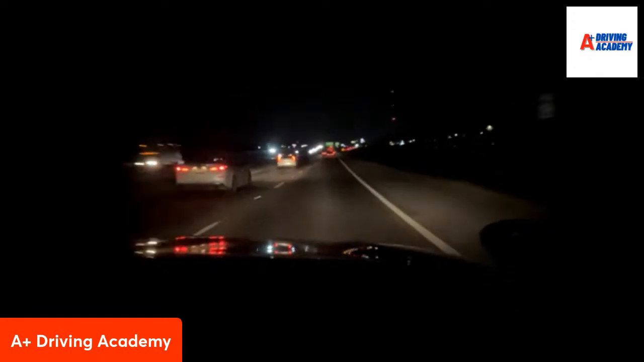Now that you can see cars behind you, you're looking in the mirror and you're looking over your shoulder. And then when you see a gap, you gradually get over. Nice and smooth. Outstanding. Signal off. Good.